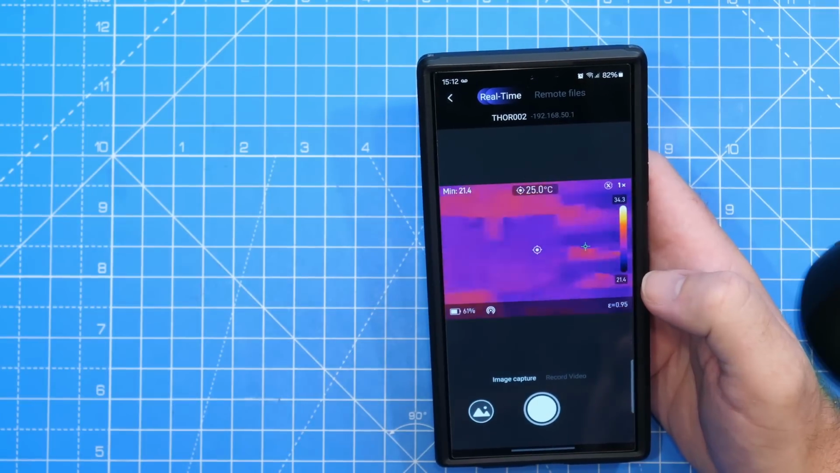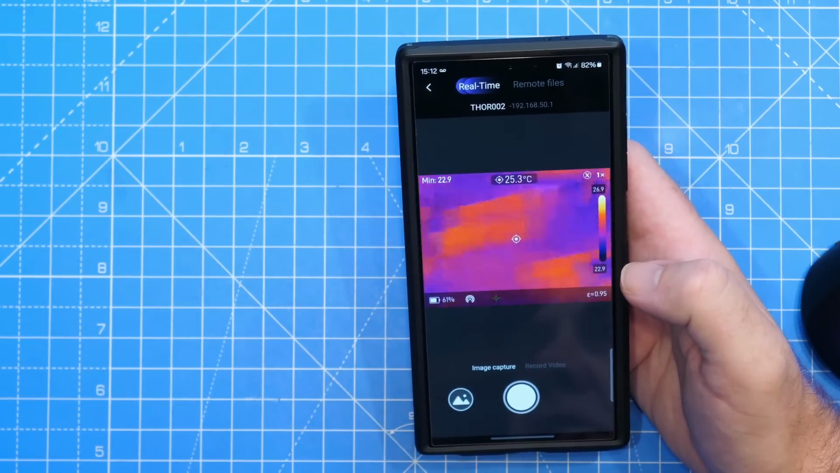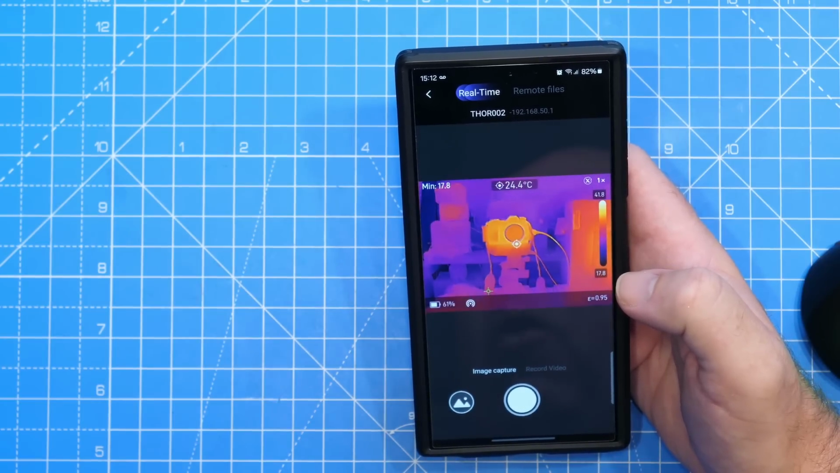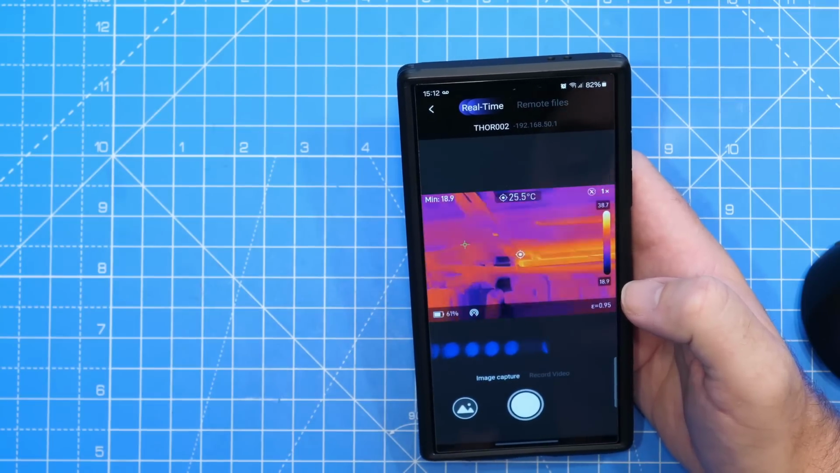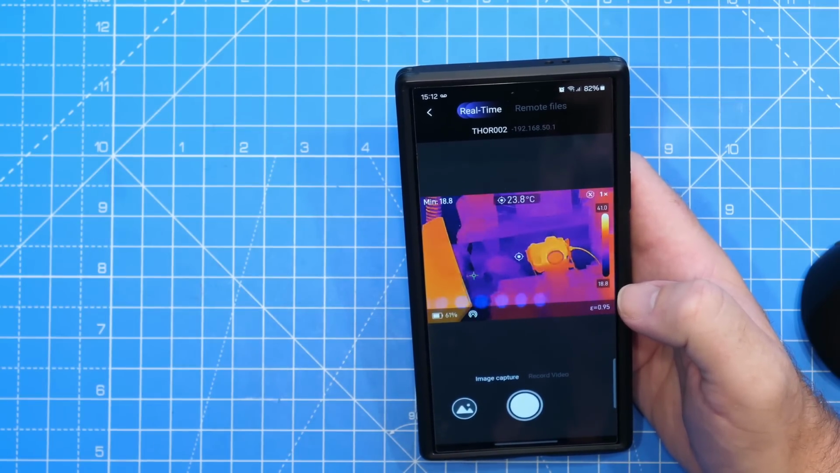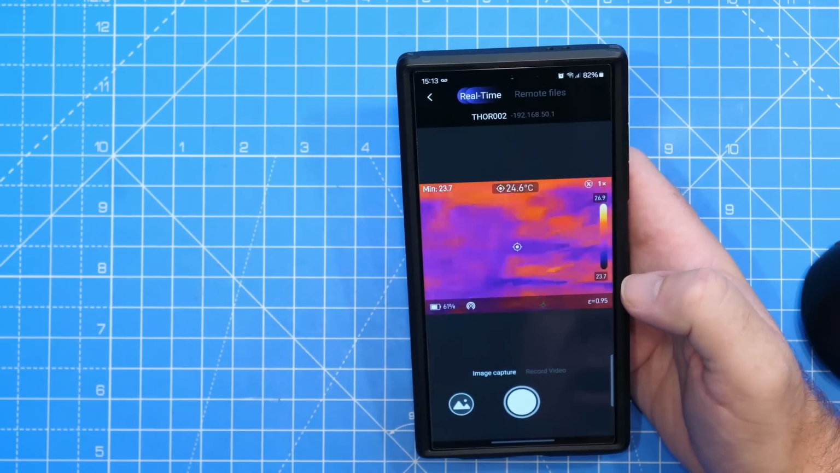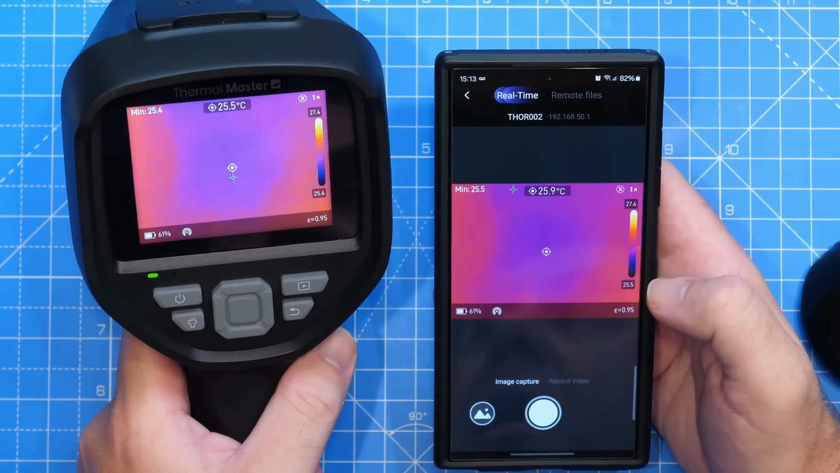And what this is going to be nice for is if you're in a situation where you have someone using it and someone else who also wants to look at it at the same time, or you might be using it in a scenario where you can't quite see the display on the unit, something up high. So I could move it up high like this, so it's above my head now, and I can use it there to look down into something whilst using the smartphone to be able to view what's going on. But overall, it's another nice option that they do include with the camera as standard.